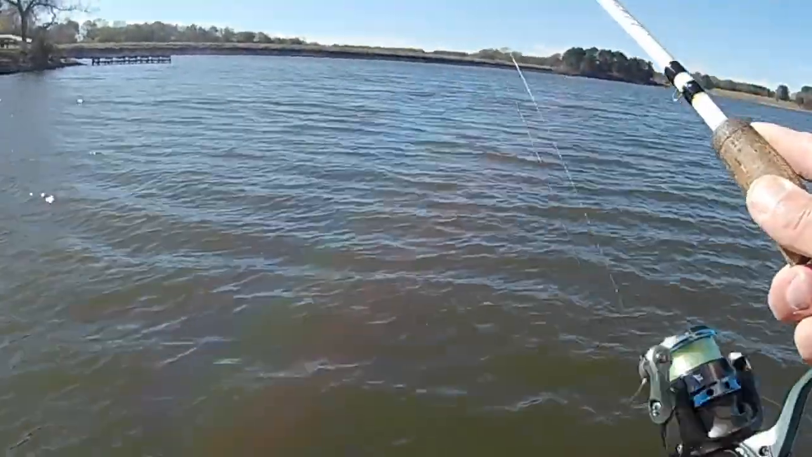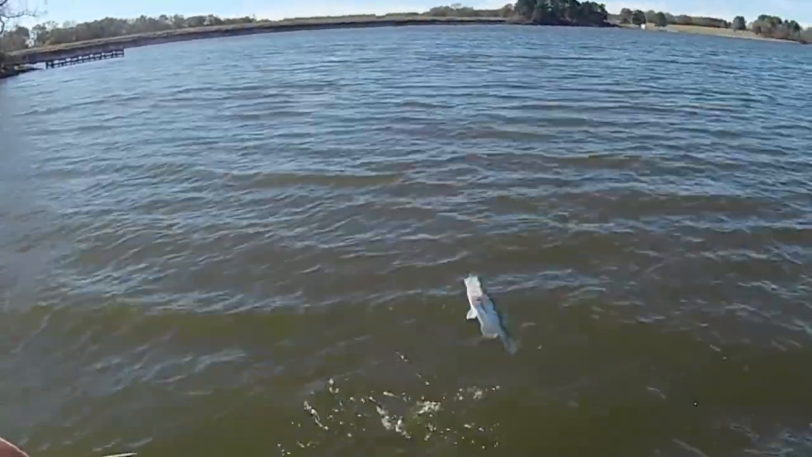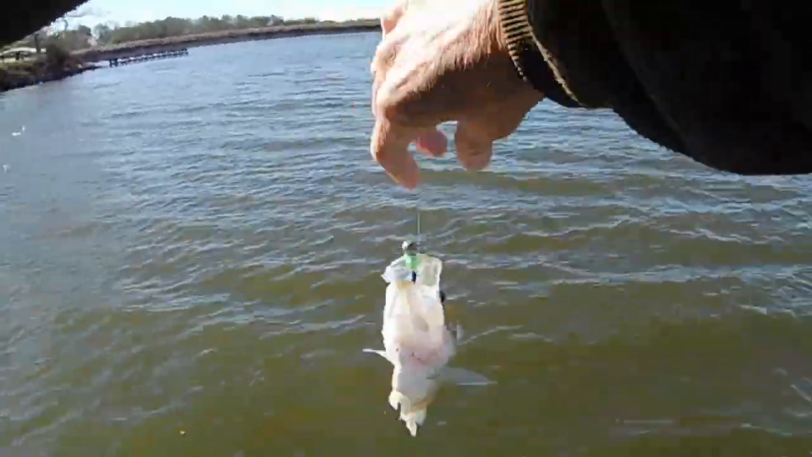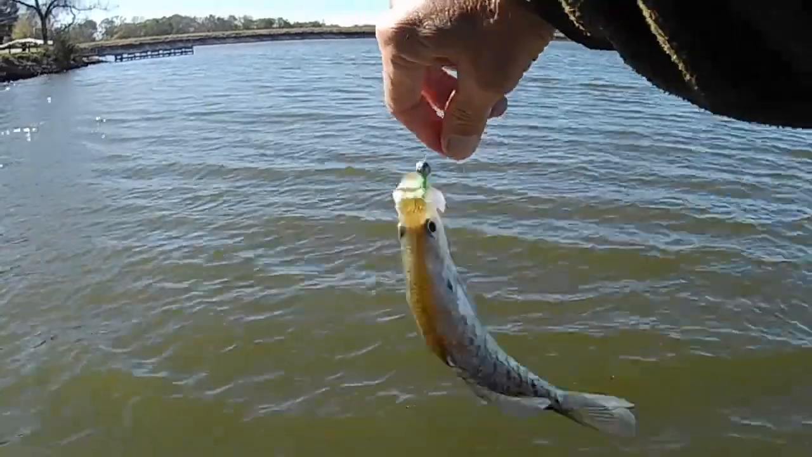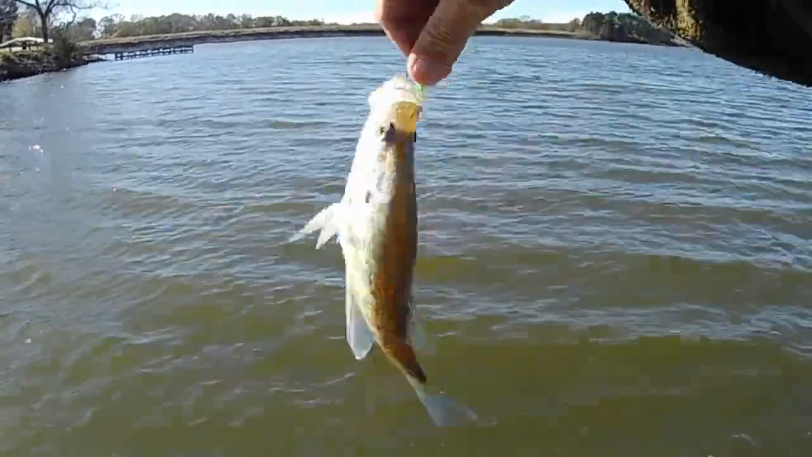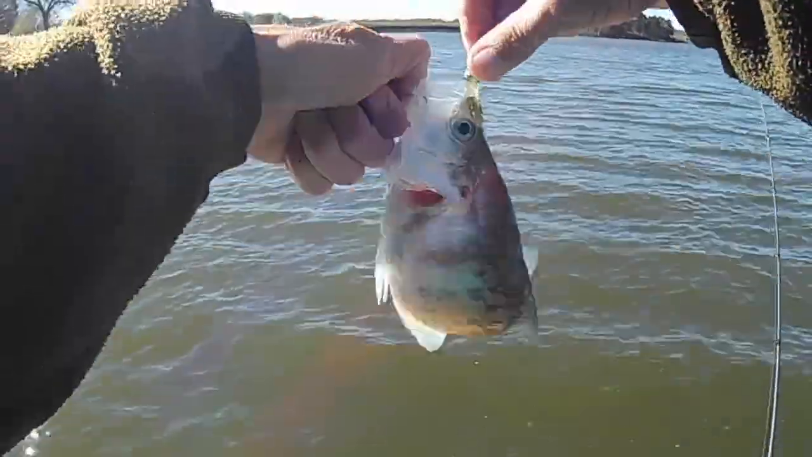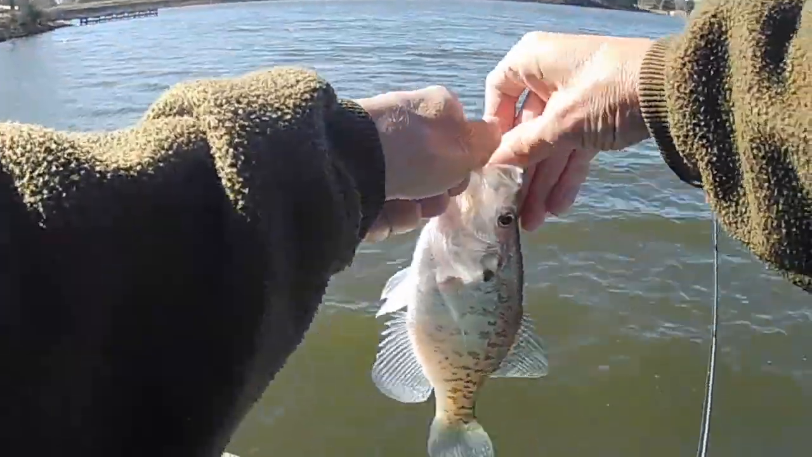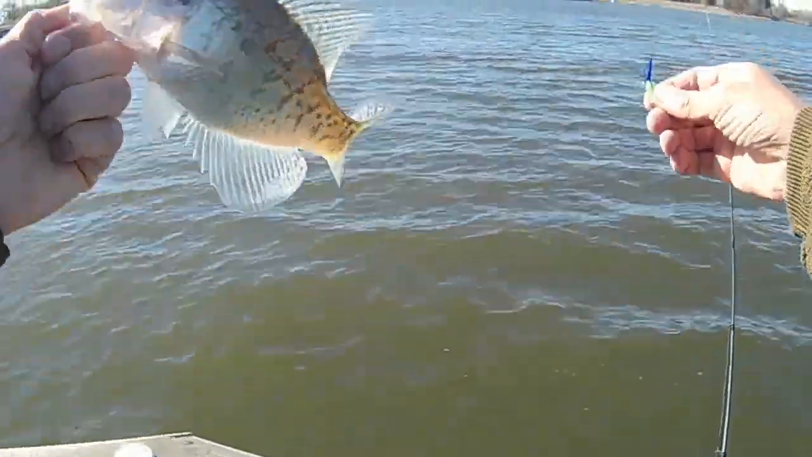There's another one. That didn't take long at all. Hey, come here, you. The little guys are biting so far this morning. Hey, be still. Well, I'm thankful to get him.